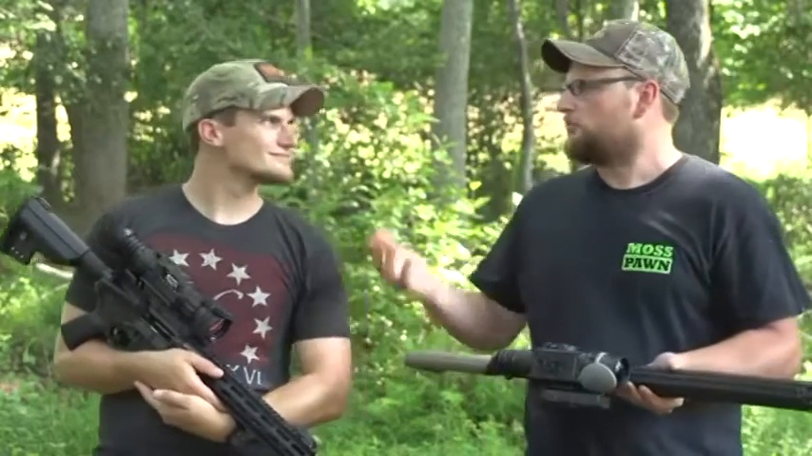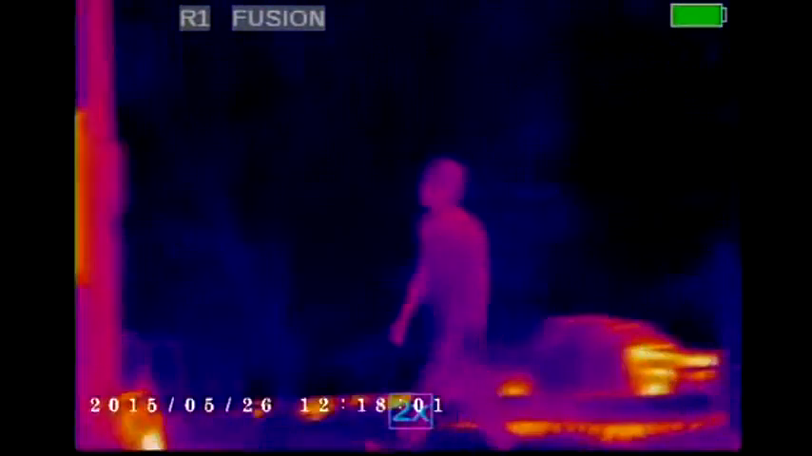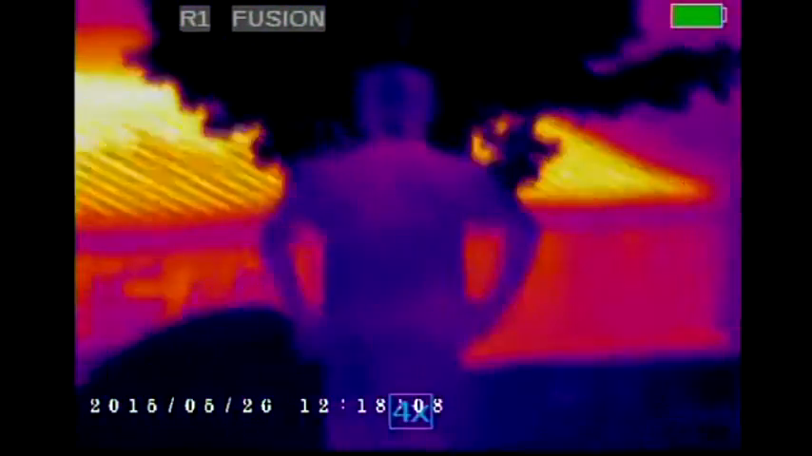I mean, how does thermal technology work? Well, thermal technology picks up infrared rays, which is basically heat. If you guys have ever seen Predator, the Predator's helmet visor actually has an infrared mode where he can see heat signatures in the jungle. But they work day or nighttime, unlike a PVS-14, a night vision device that is only sensitive at night.